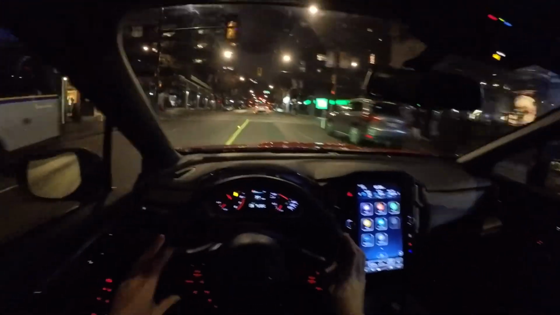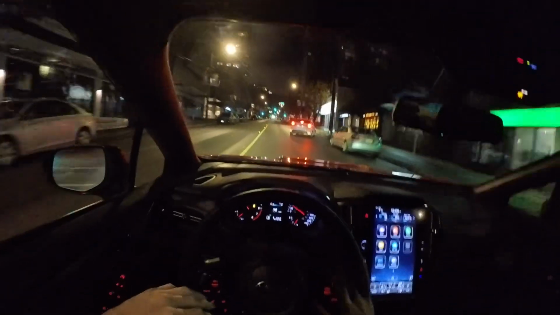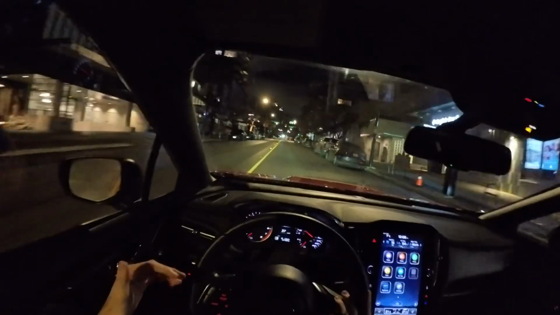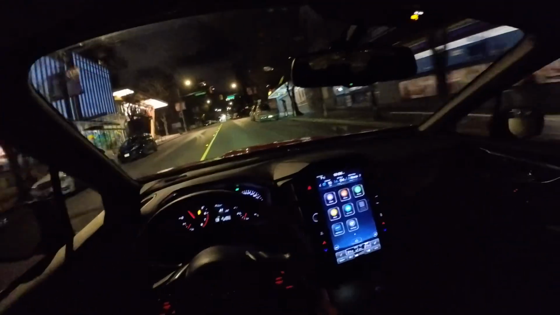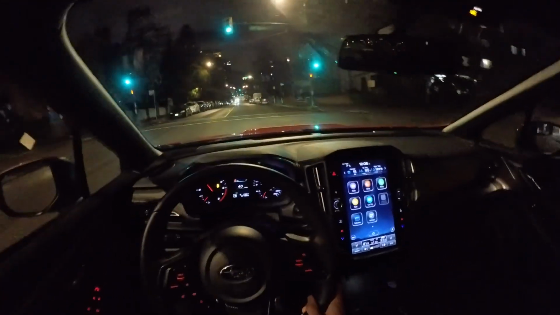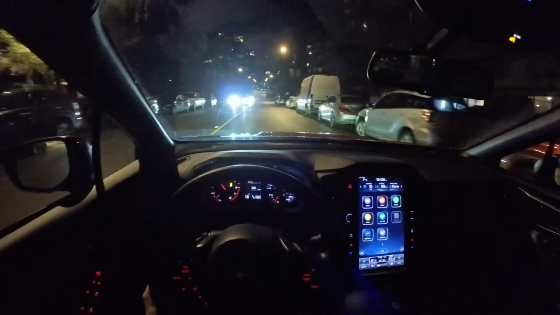Now, granted, the way that I love this car has come about with the modifications. Even without them, whenever I hop into a stock WRX and just drive it around, especially the 2024s, the braking system is a little bit improved, steering is a little bit improved.